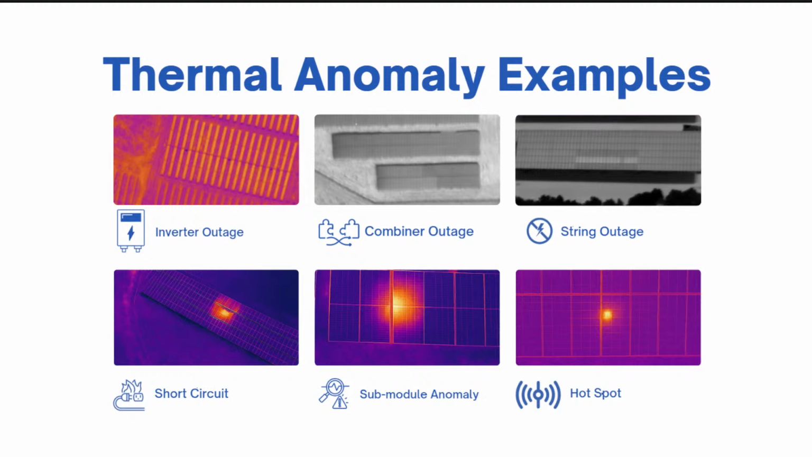Sometimes it's not even just the panel that's malfunctioning. The panel could be fully functioning, but you have issues like combiner issues or inverter issues where that sunlight is still not being converted into energy that can be delivered onto the grid, and thus the panels still show heat signatures. From these images, it's pretty clear when a panel is having issues based on just the heat that it's emitting. I also understand that there are issues on panels that may not be based on heat, and that's why we still use high resolution RGB cameras, so that we can detect things like shading issues or glass cracks.